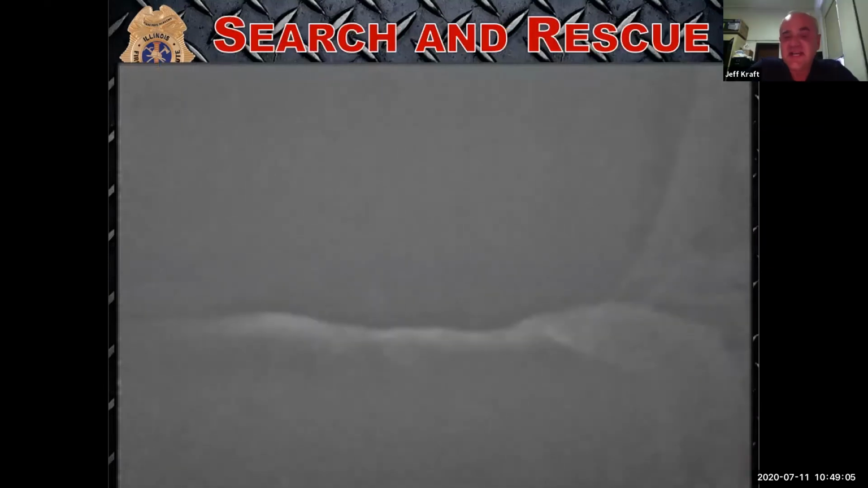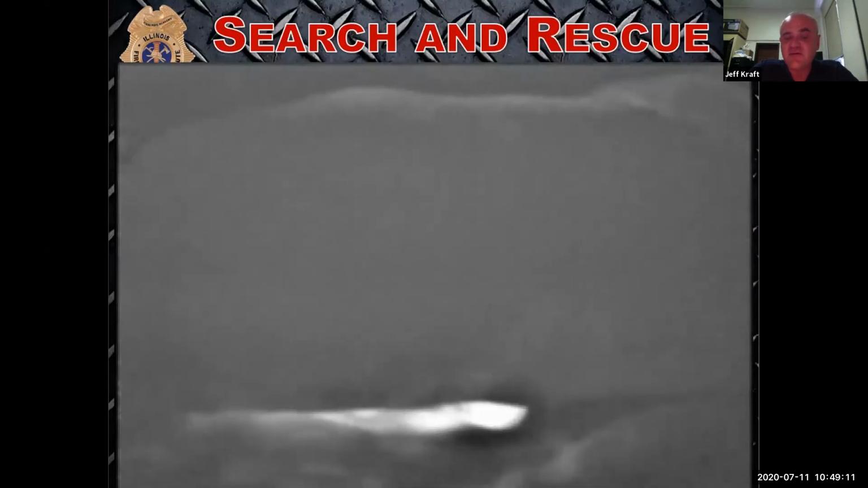Here we are, we're scanning another room. When we scan at floor level, what do we see? We see a heat signature under the bed. What is it? I don't know. The camera doesn't tell me what it is. Could it be a person? Absolutely. Could it be an animal? Yes. It could be a heat duct, where the vent is for the room. That's somewhere we need to investigate.